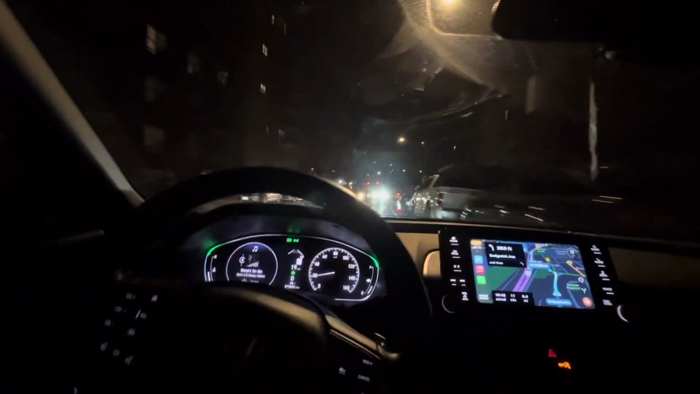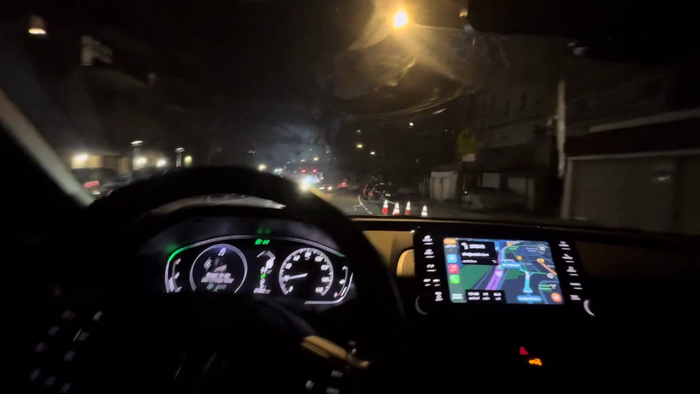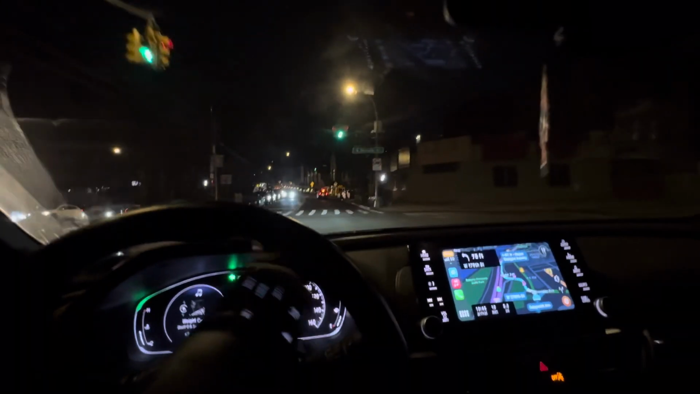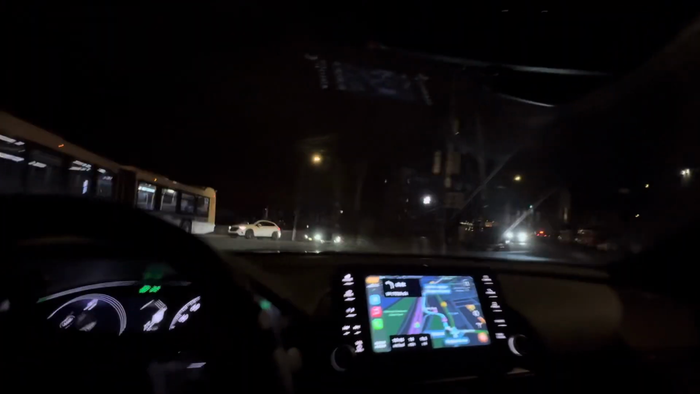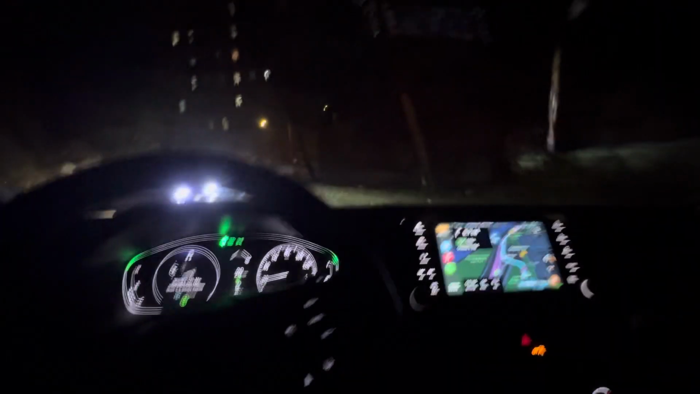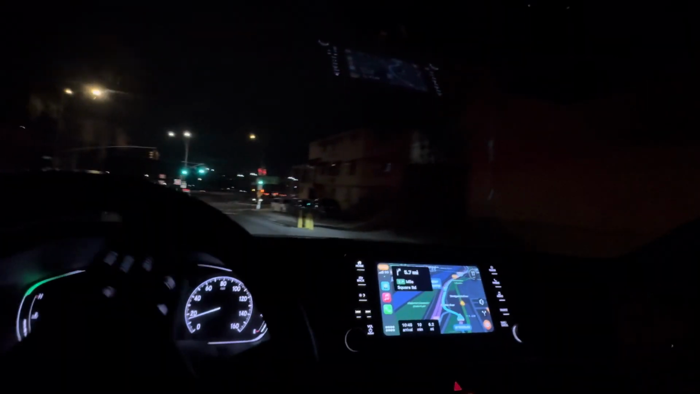Hey, we in somebody's hood right now, you feel me? And yeah, just taking a drive at nighttime, exploring the whole city in New York, you feel me? We about to go onto the expressway. Yeah, we in somebody's hood. We're nearby somewhere right now. I feel like I'm stuttering, but yeah. We finna go on the expressway right here. You dig?